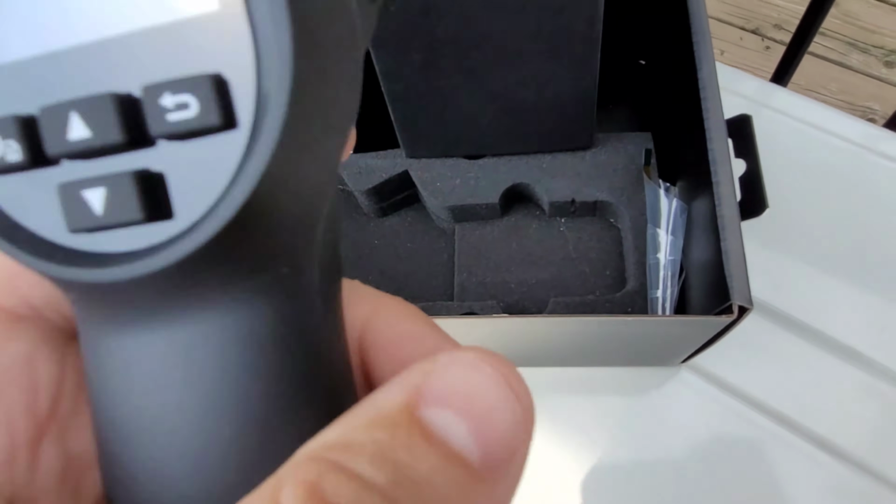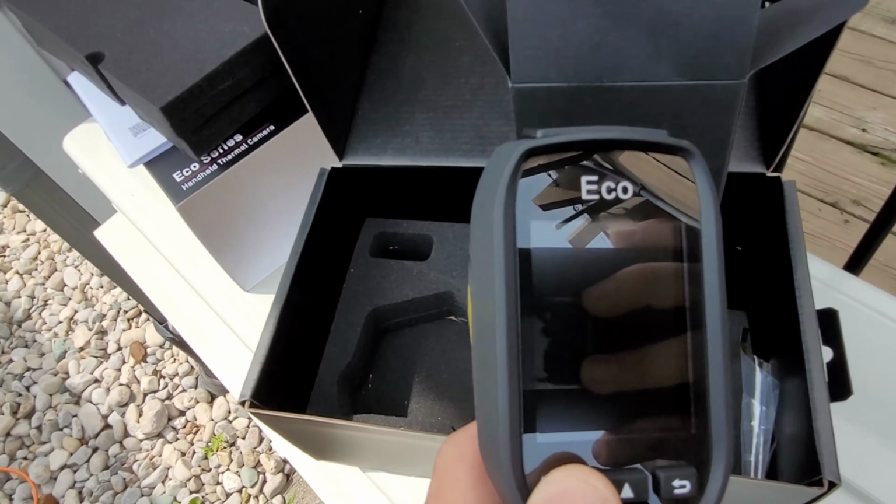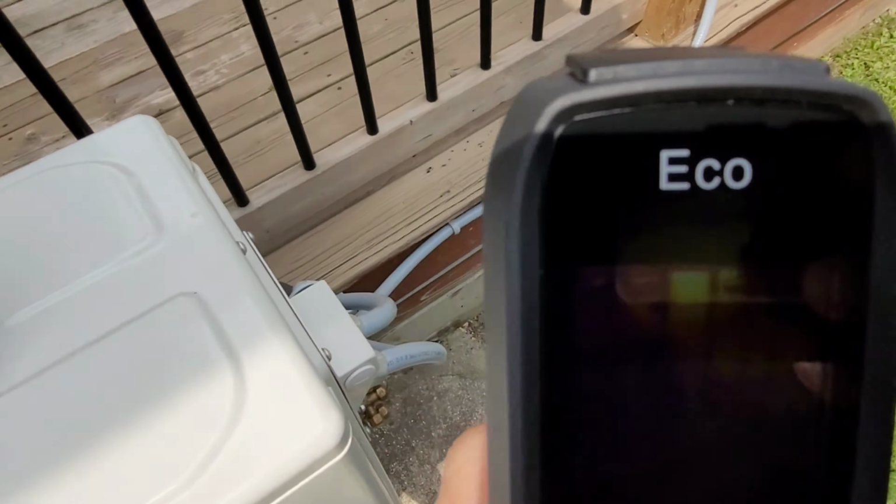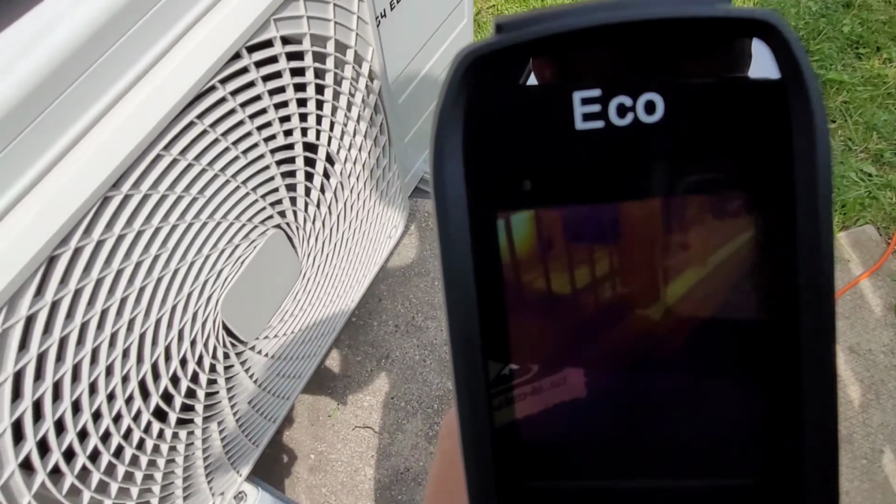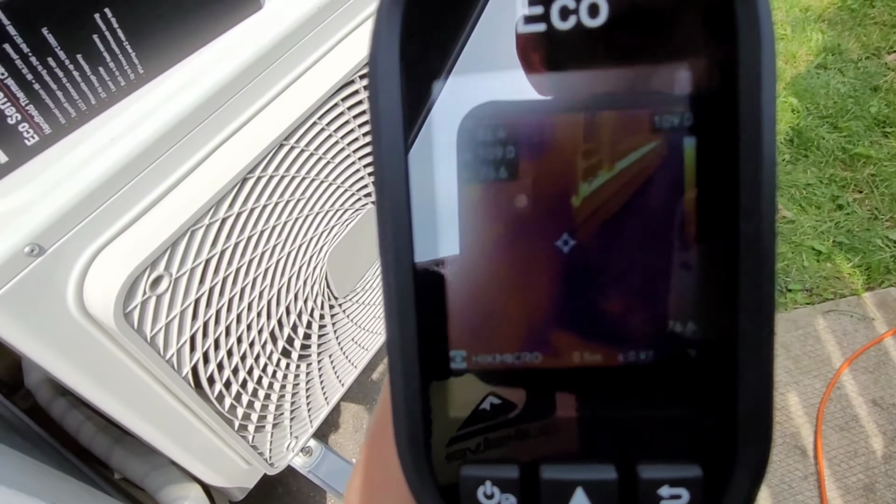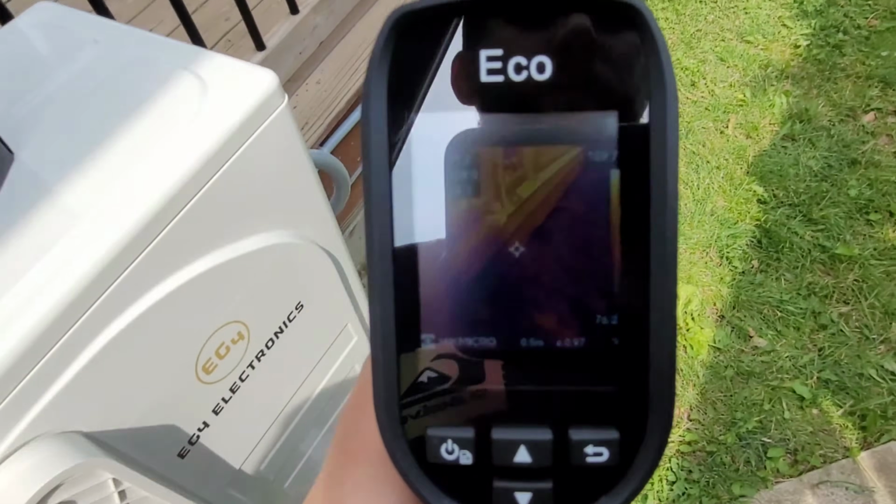So I'm going to fire this thing up. I'll show you a couple images with it. It's really sunny out right now, so I think the glare is going to be a bit of an issue, but I have some other clips I'll probably show you. Yeah, it's going to be a little bit too sunny here. So I'll take you inside, show you a couple things out of the sun, and show you a few clips.